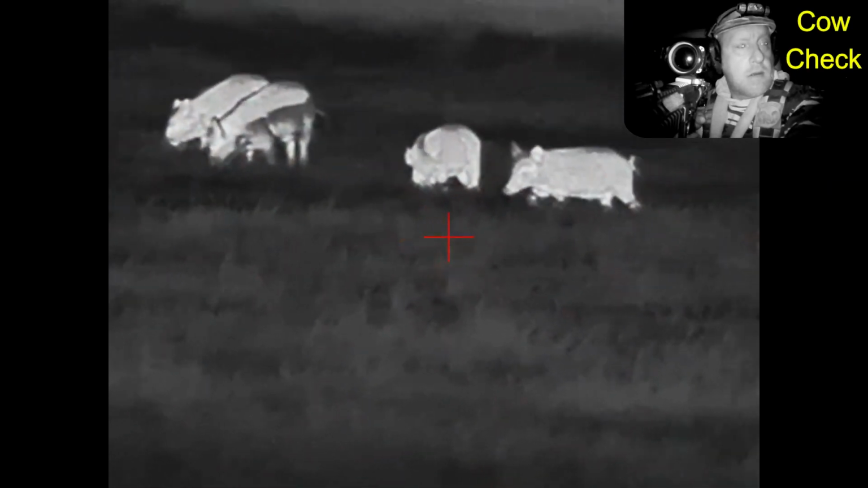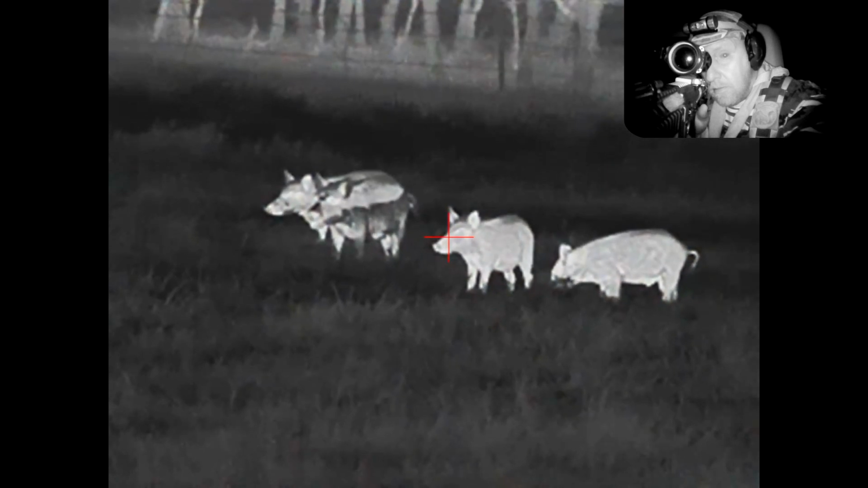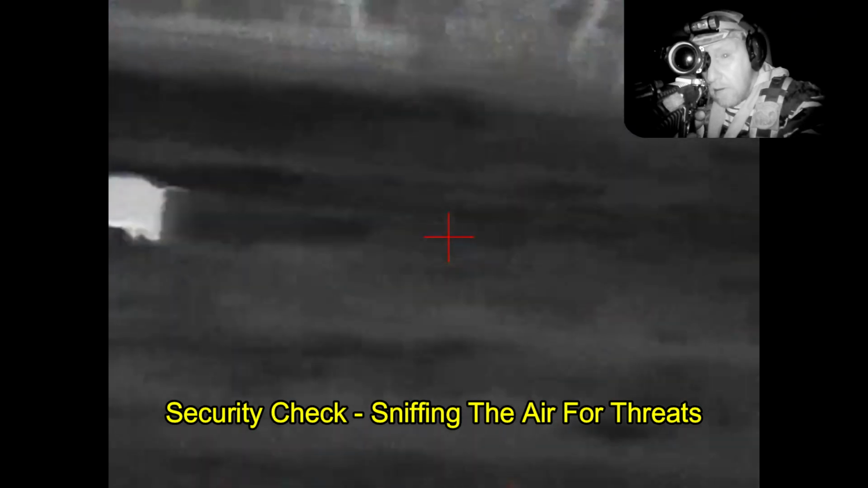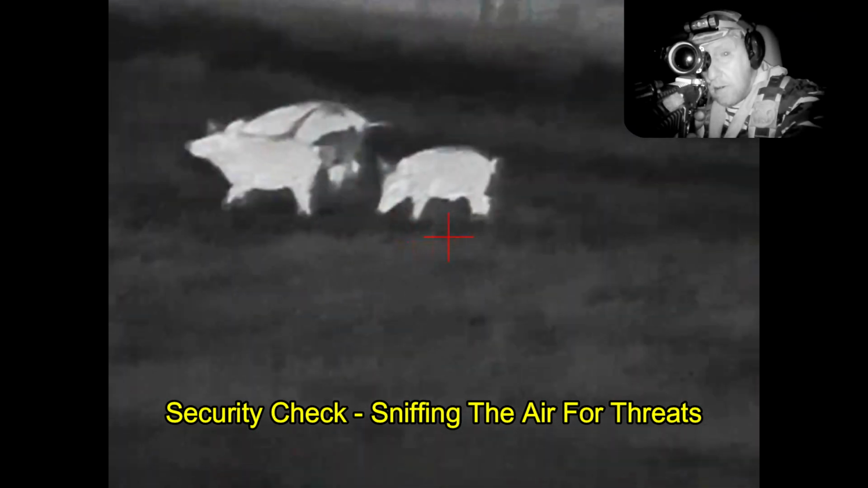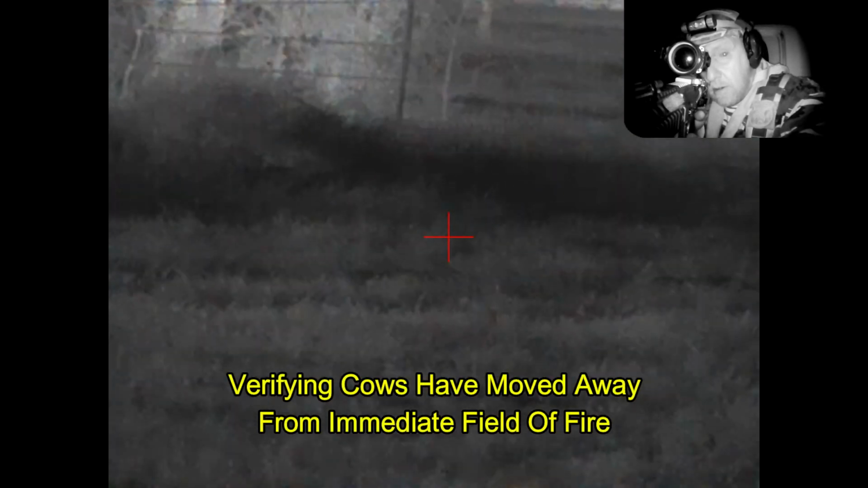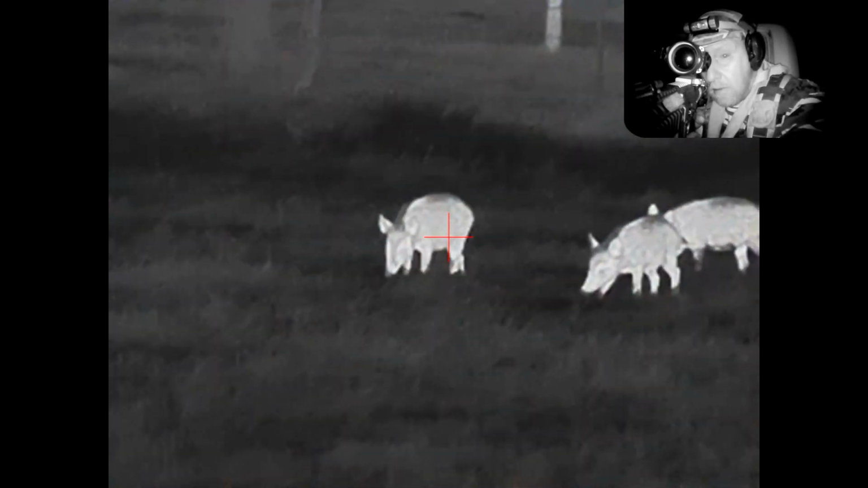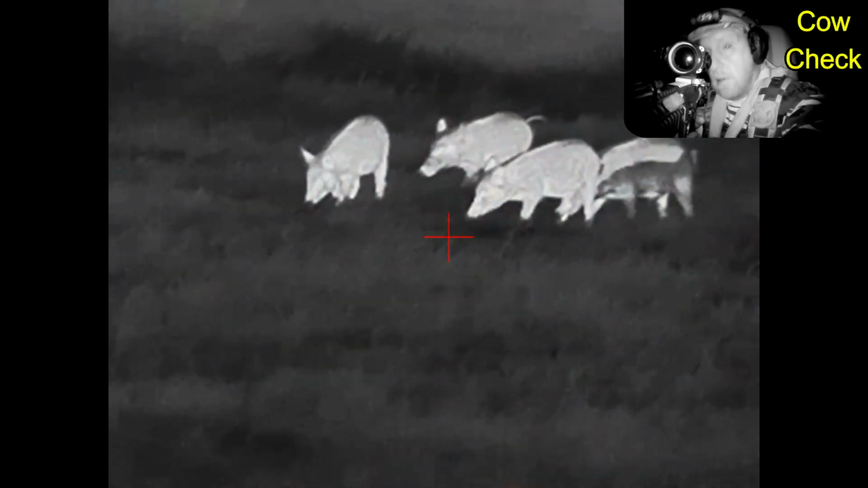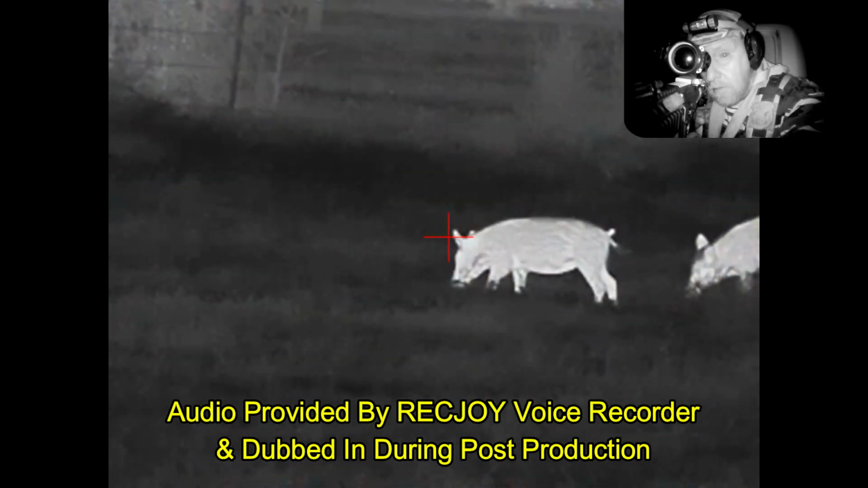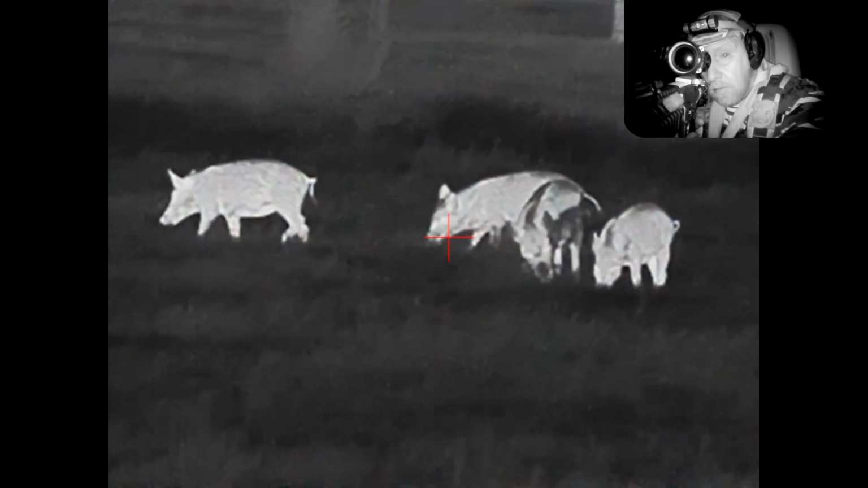Another heads-up cow check right here. Looks like the cattle are slowly moving away. I can hear the sound of them eating diminishing through my electronic hearing protection. So I'm going to wait just a little bit more until they get further away. At this point, I don't see any cows right by me, so I'm going to do a quick check with the thermal, swinging back and forth to make sure that none are immediately downrange of the hogs or on either side of them. Everything still looks good at this point. These hogs don't look very large, and I'm hoping that maybe I can get a couple of them lined up for a twofer shot.